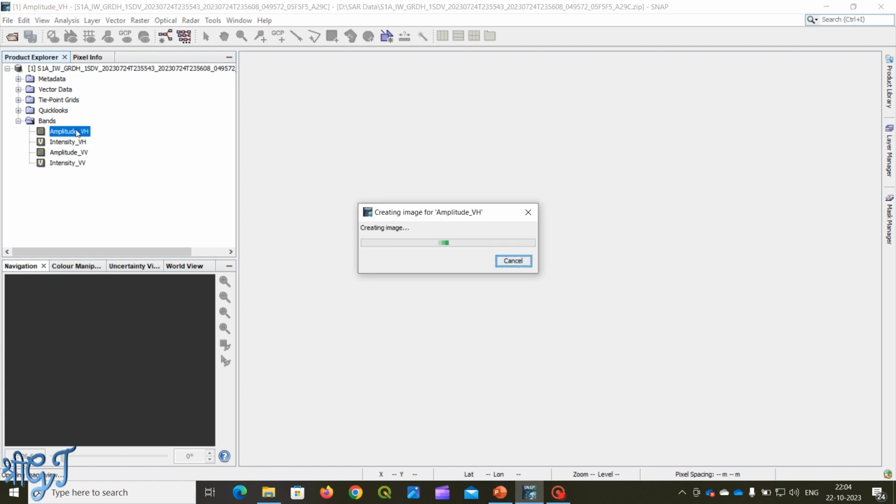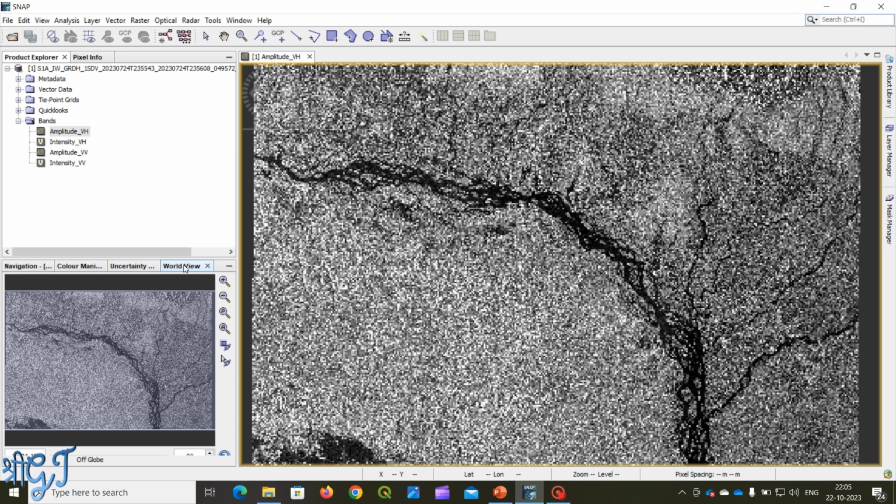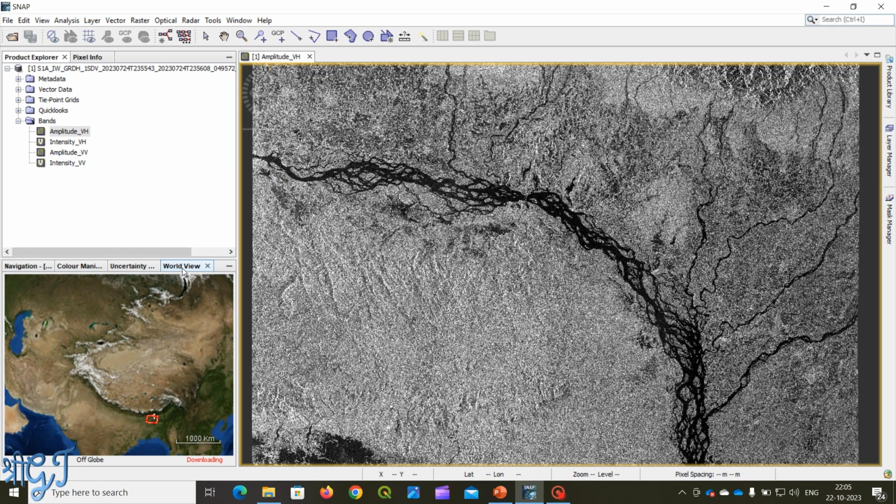Click on the amplitude band, and we can see the image that we have downloaded. We can see that this file contains amplitude and intensity in VH polarization and VV polarization, and we can see our image location in the world view window.